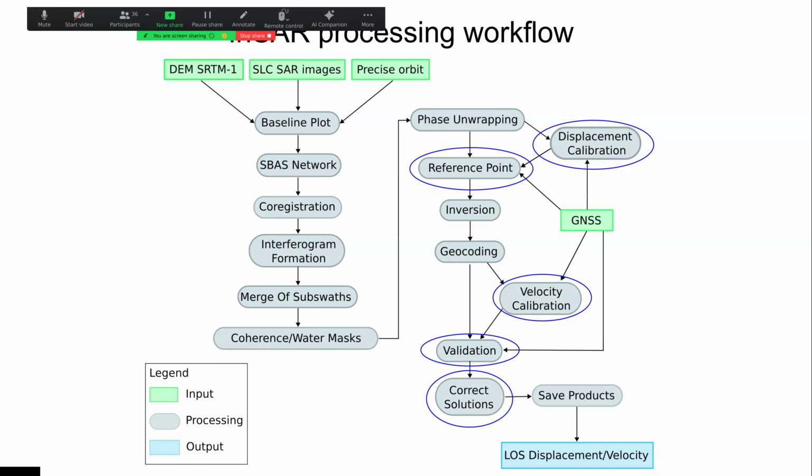But since I think a really stable point doesn't exist, I add back the deformation of the GNSS station to the InSAR, resampling and low-pass filtering the GNSS. And then I save the products and the chain is ended.